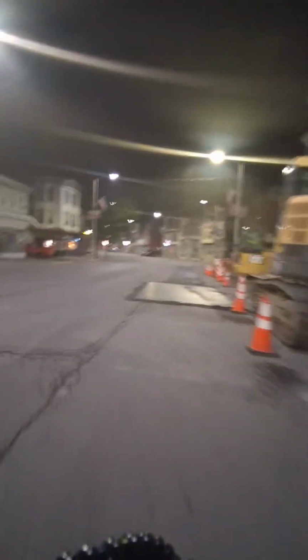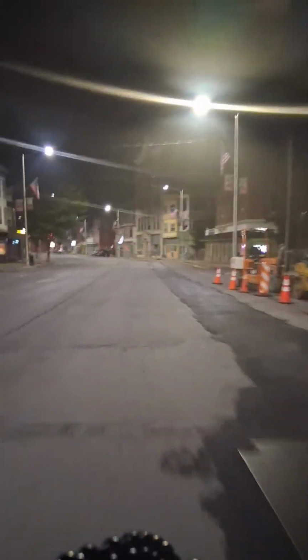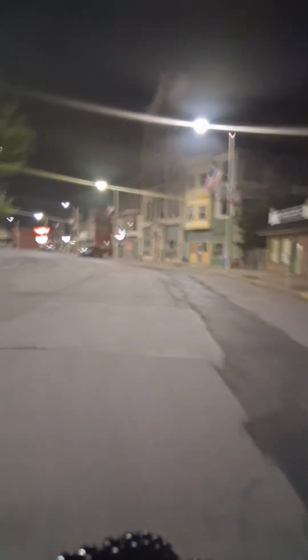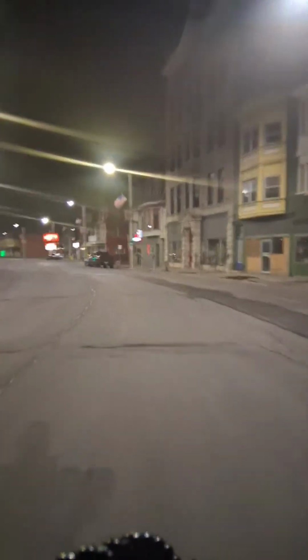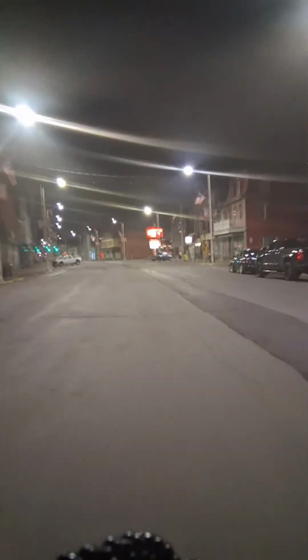But I'm not trying to ride over that metal no more. Big old steel plate in the road. Taking it a little easy because the road is horrible, actually. I really hope they do something about this once they're done with this waterwork project or utility project, whatever you want to call it, going on.